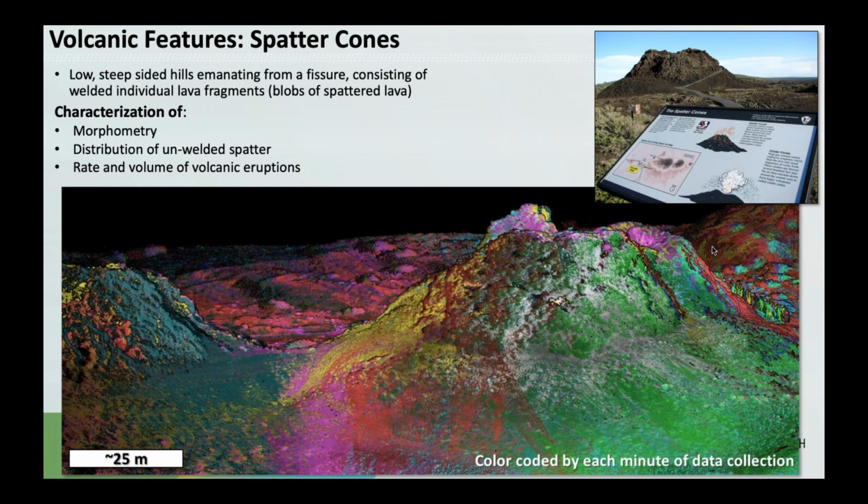And what we were able to do with the backpack mounted system is essentially just walk around this and completely characterize the morphology of these features. In the image below, this is color coded by each minute of data collection. Essentially it took us about 17 minutes to walk around. And if you go to the next slide,